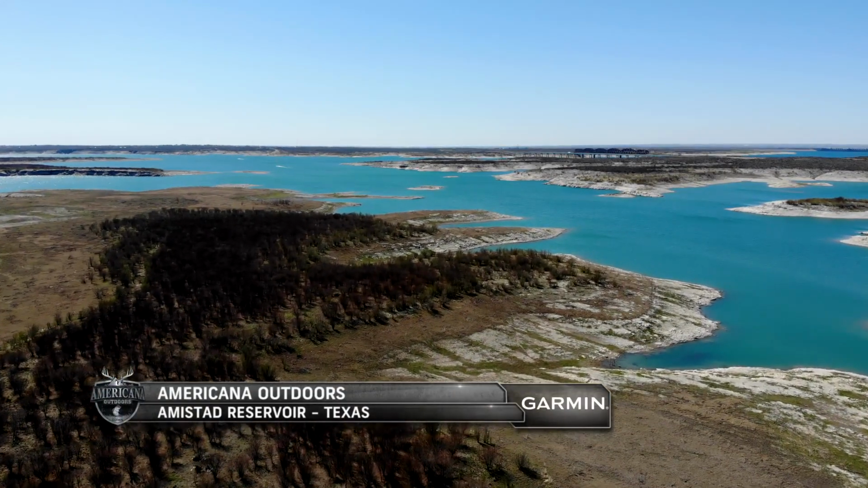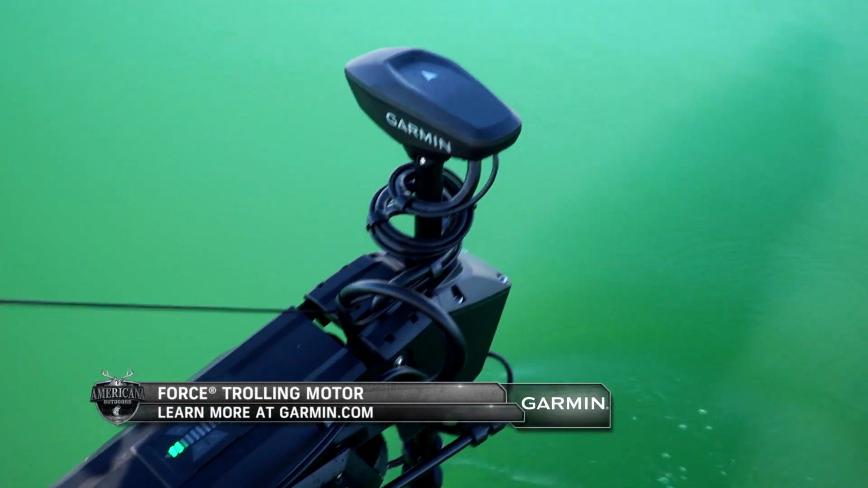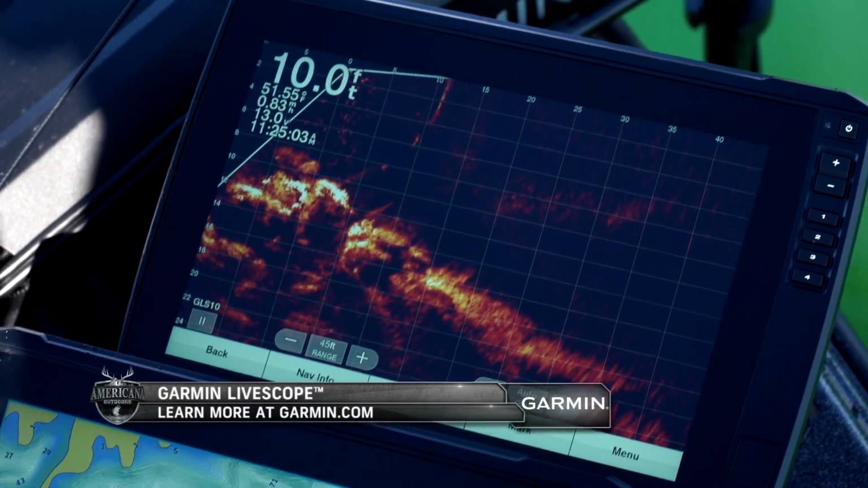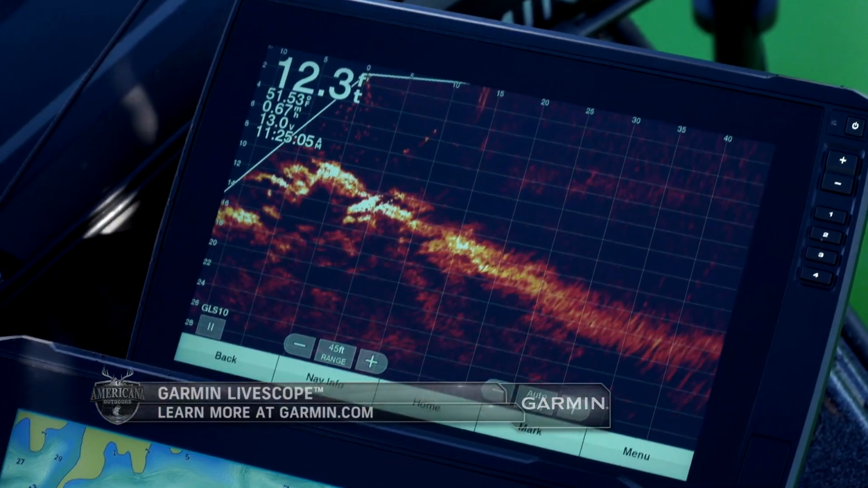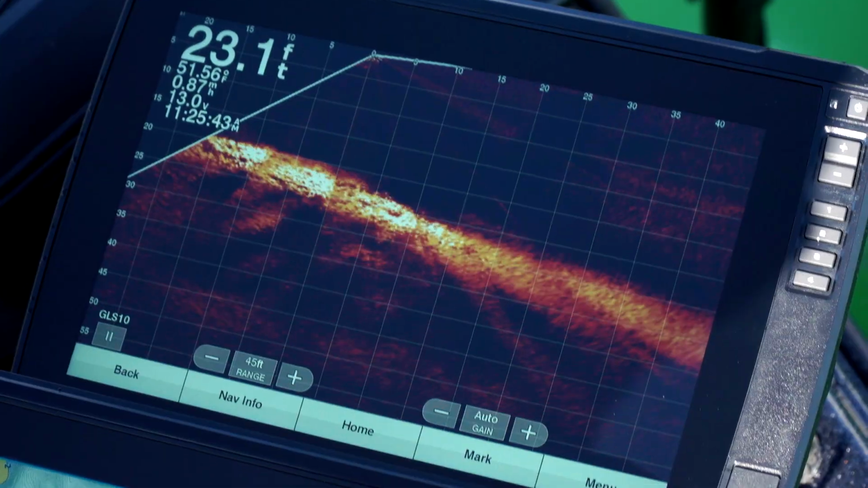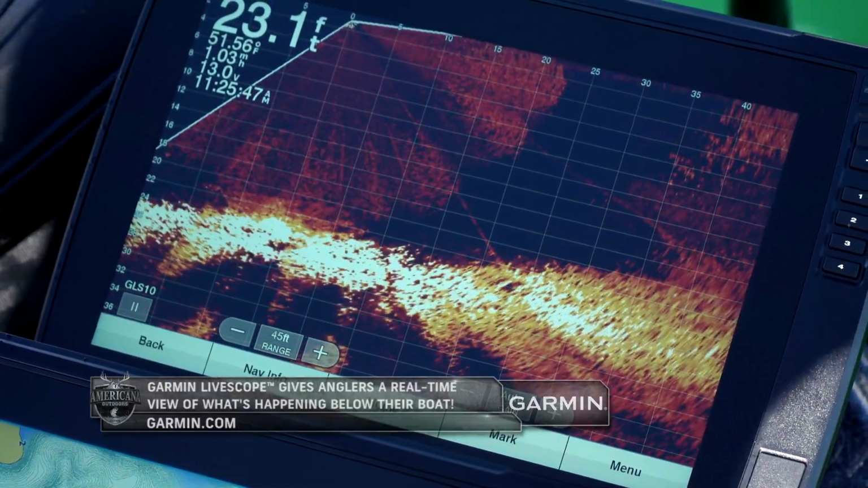If you're ever on Fred's bass boat, you'll quickly see how decked out it is with all things Garmin, from his trolling motor to his Garmin mapping units, and today he's showing us how he relies on Garmin electronics while he's fishing, specifically Garmin Livescope, for finding and catching fish faster and easier than ever before.